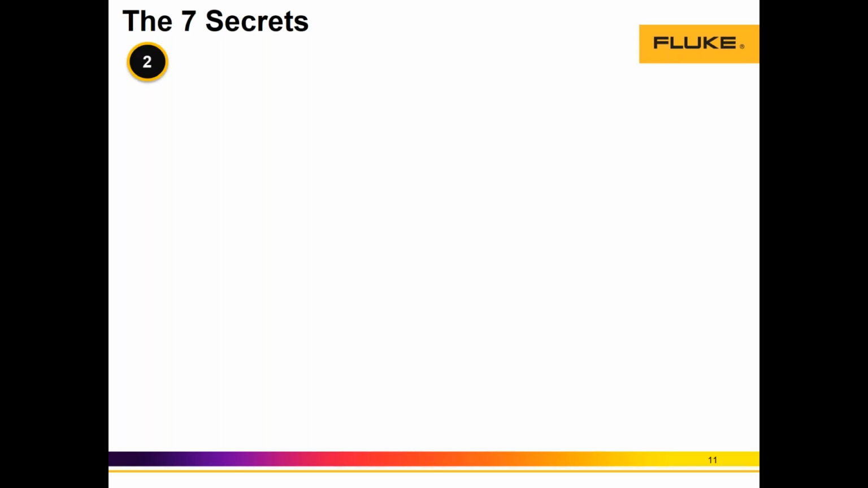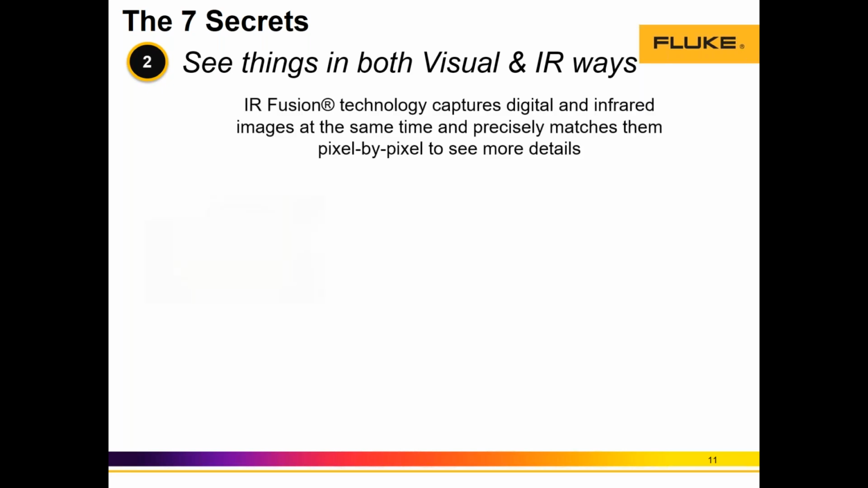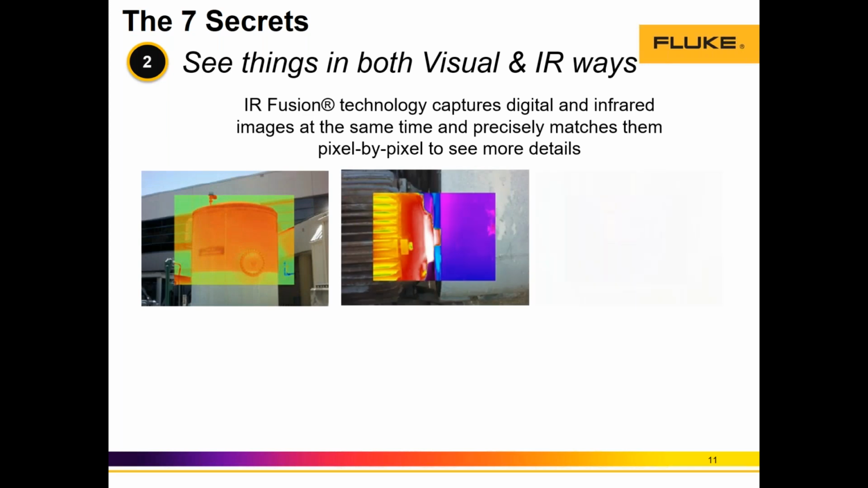So the second secret I want to talk to you about is IR Fusion, right? Overlapping visual with infrared images. Fusion technology captures a visible light image in addition to the infrared image. And I define it as taking the mystery out of infrared because it overlaps visual spectrum images with infrared images.